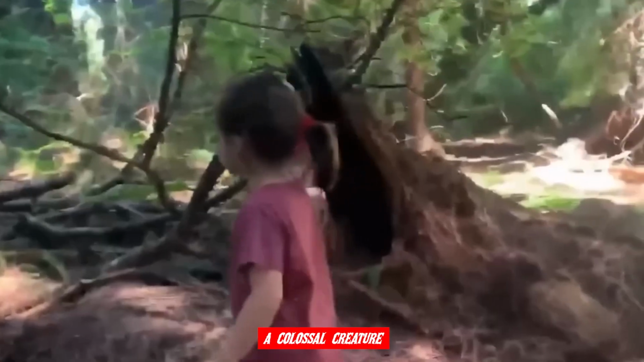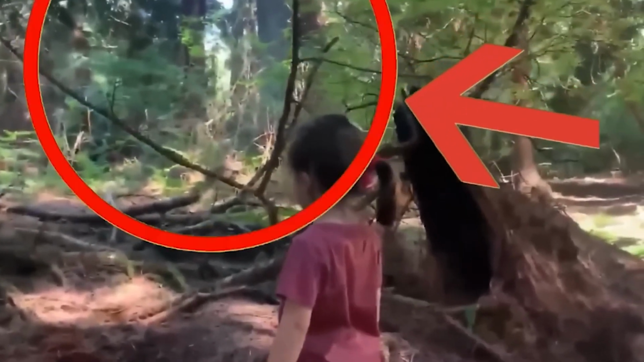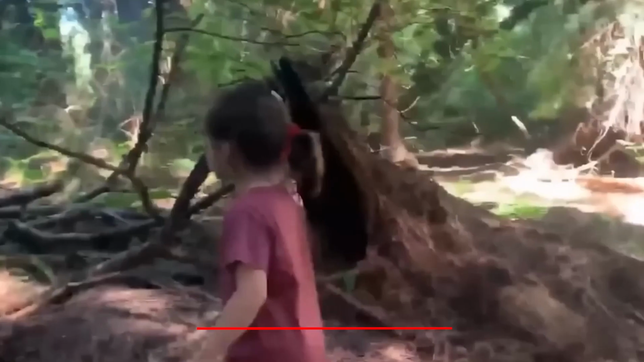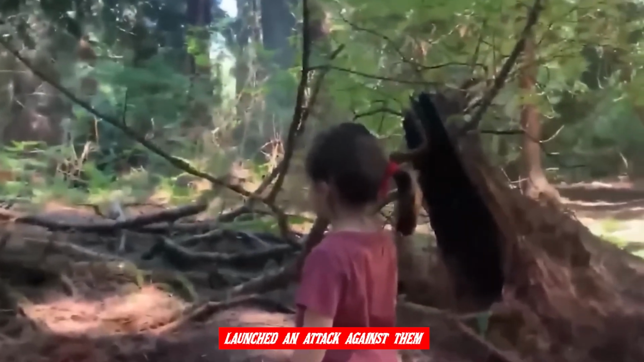A colossal creature was swiftly maneuvering through the forest, its speed making it difficult to discern its true nature. At that moment, both the father and daughter were struck with awe and disbelief. They couldn't help but think, could this be Bigfoot? The footage they managed to capture was undeniably compelling, leaving them dumbfounded by the realization that what they witnessed might actually be real. Fear coursed through their veins, but at the same time, they felt a profound sense of gratitude that the creature hadn't launched an attack against them.